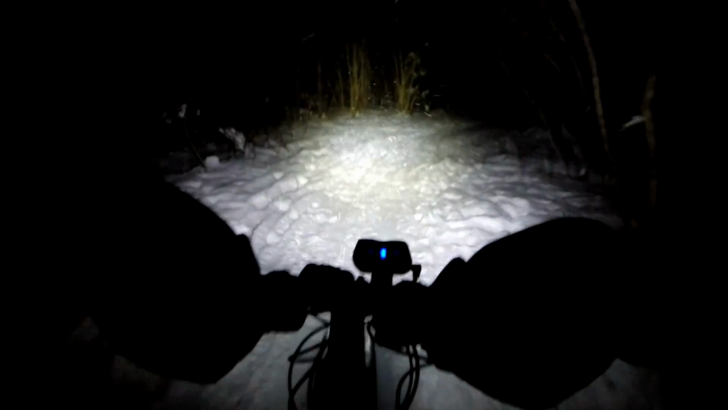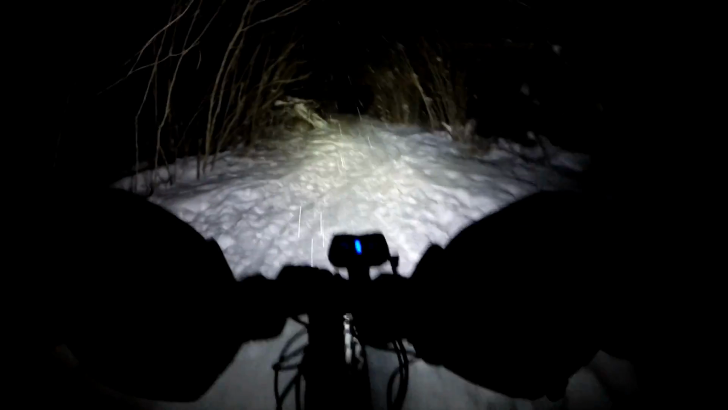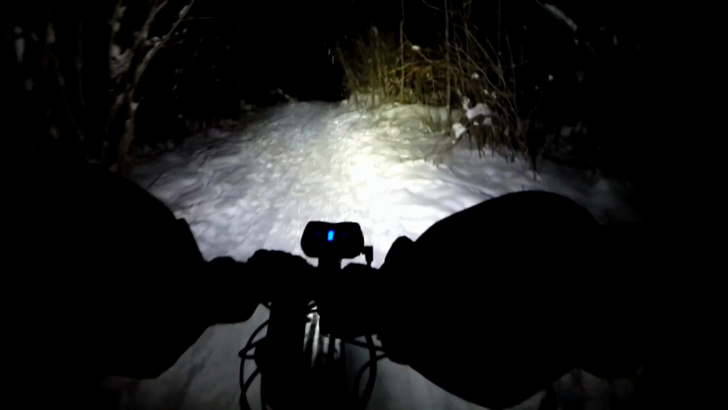So I've also been looking at adding another bike to my fleet. My first full suspension. So I'm eyeing up the Salsa Bucksaw fat bike or a 27.5 plus bike. 27.5 plus would be like 40-50 millimeter rims with a 3-inch tire and full suspension.